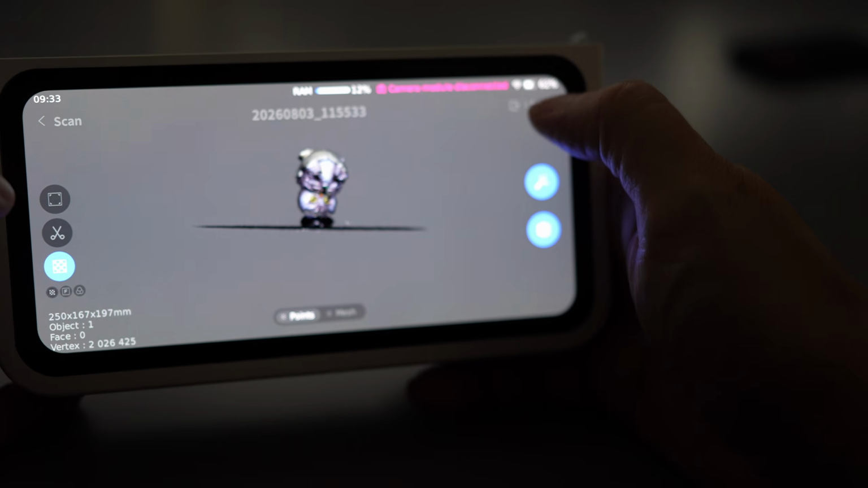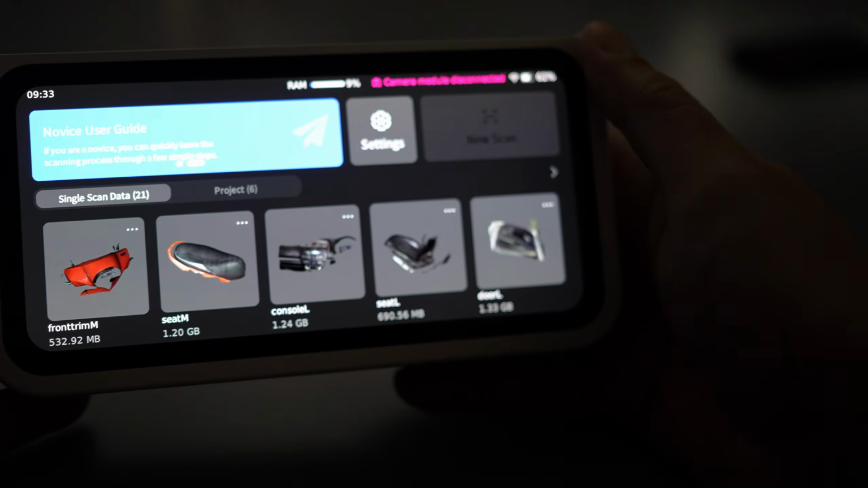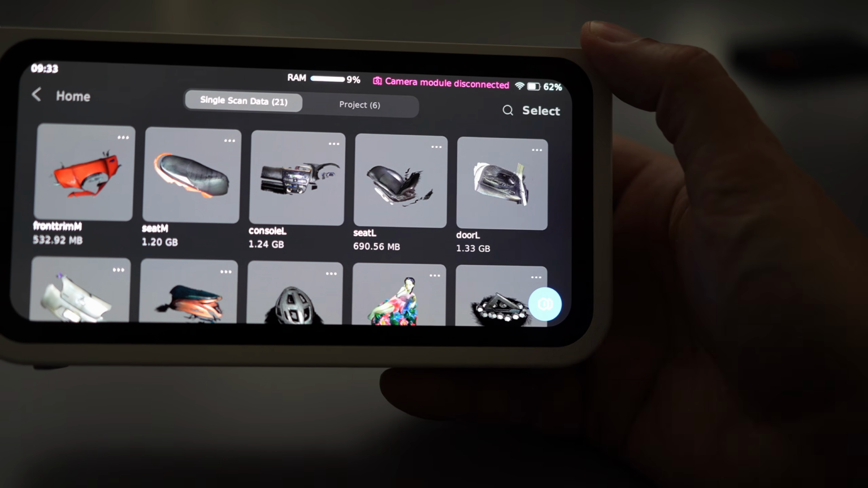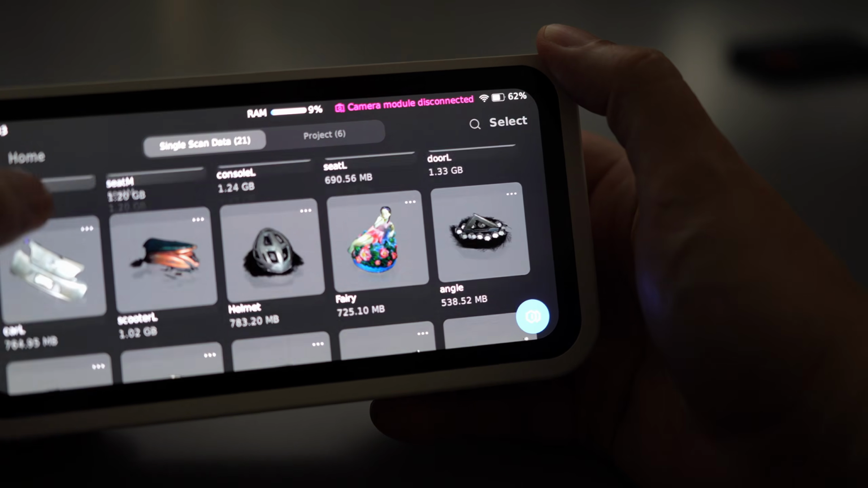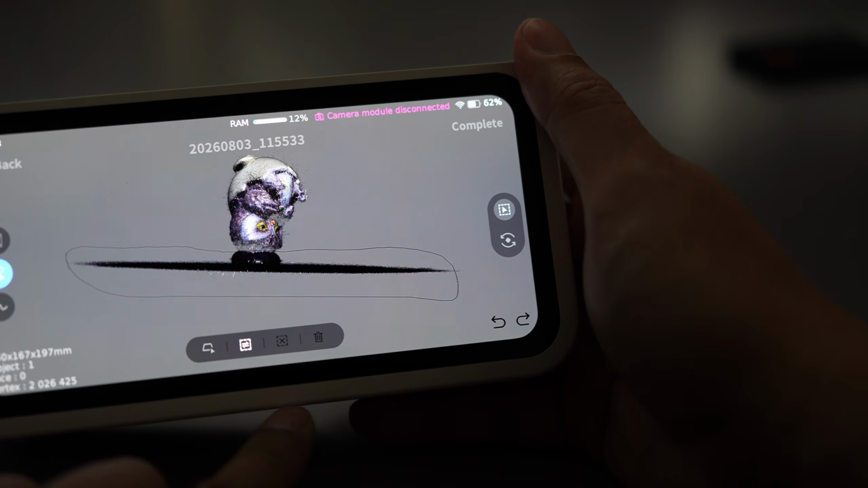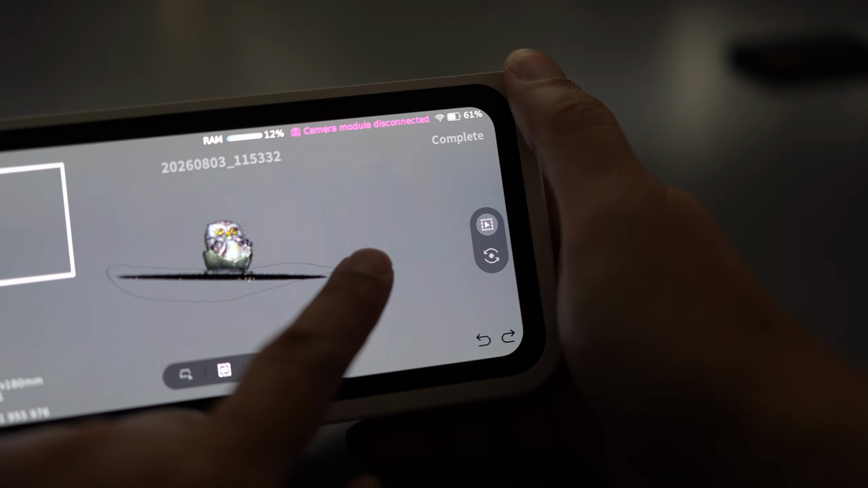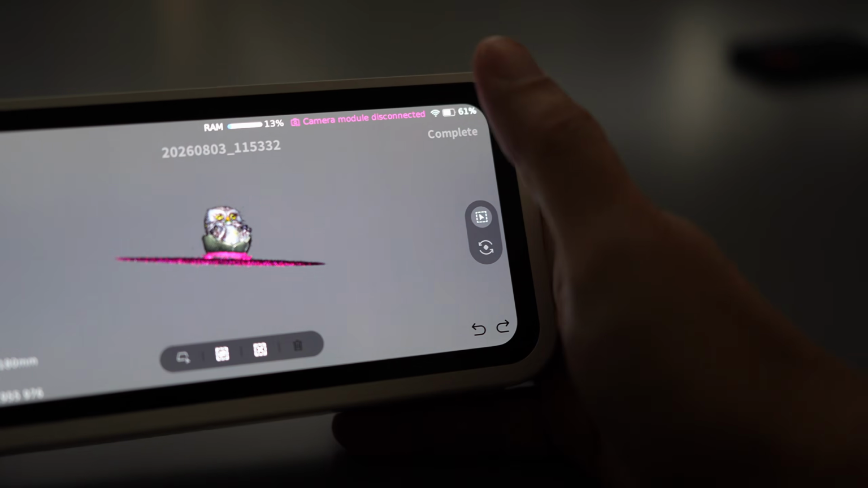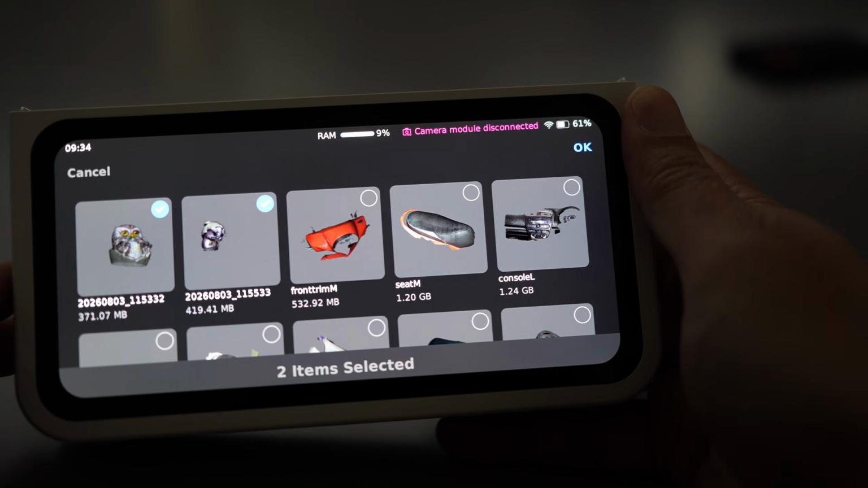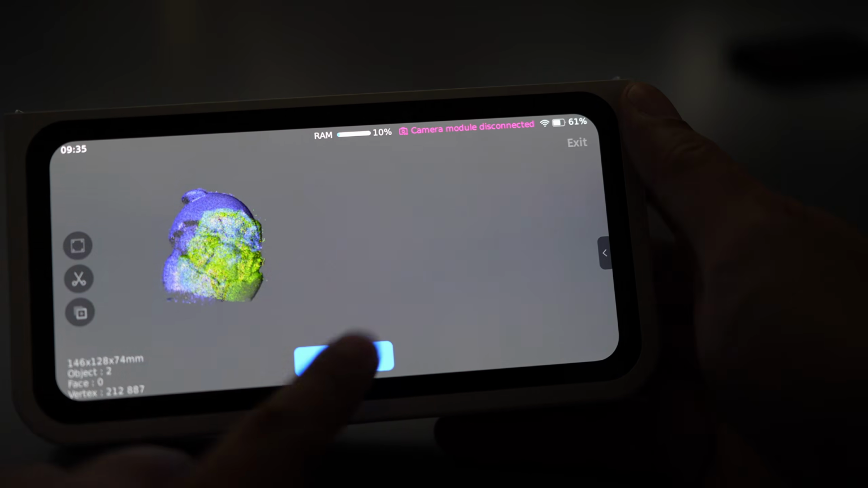Before moving on, let me demonstrate how to align the scan data using the control pad. Click on this arrow. There is an alignment button in the lower right corner of the screen. First, use the Russell tool to remove the turntable. Do the same on the second scan. Then tap on Alignment button, select the two scans, and it will bring you into this page. Click on Aligned.